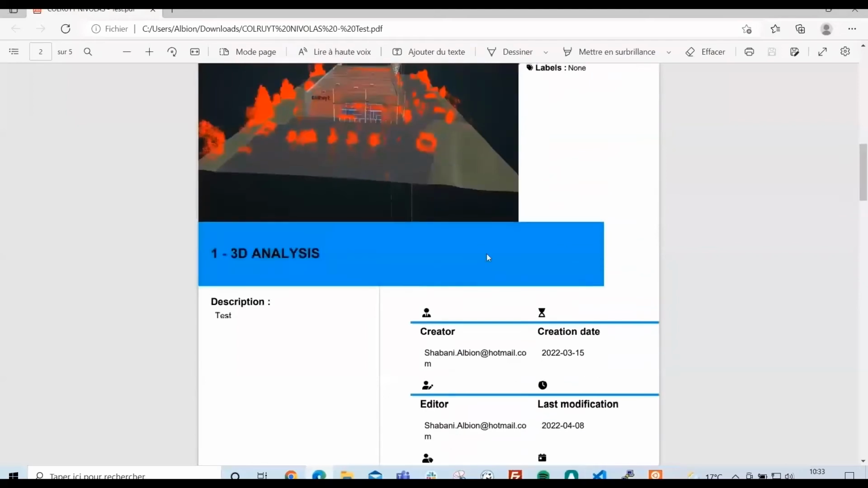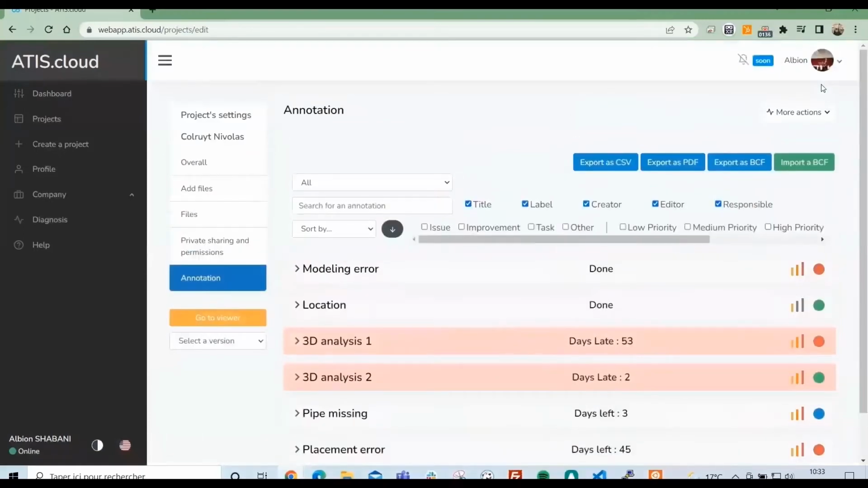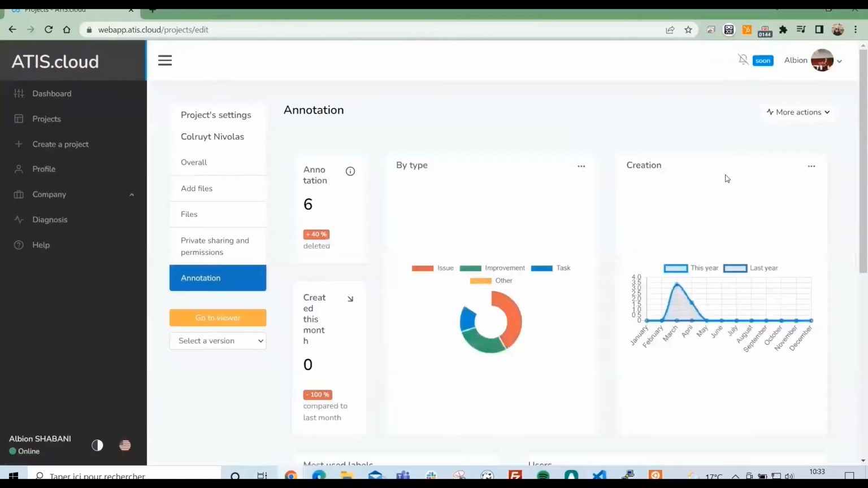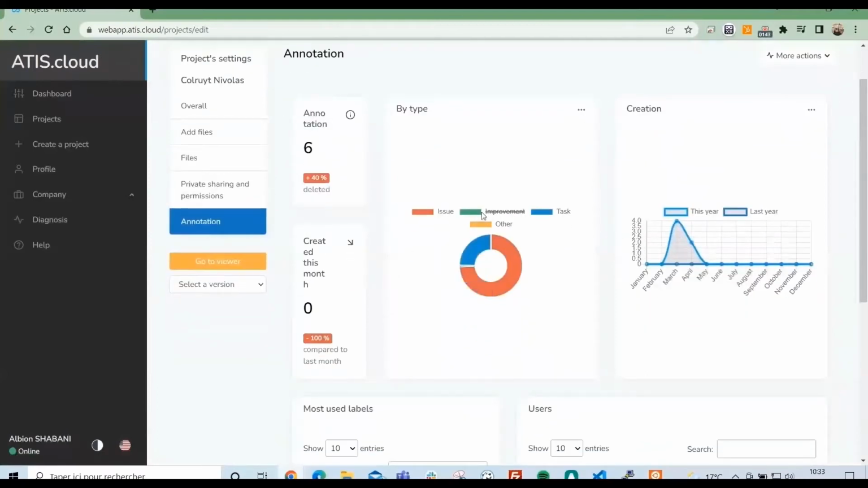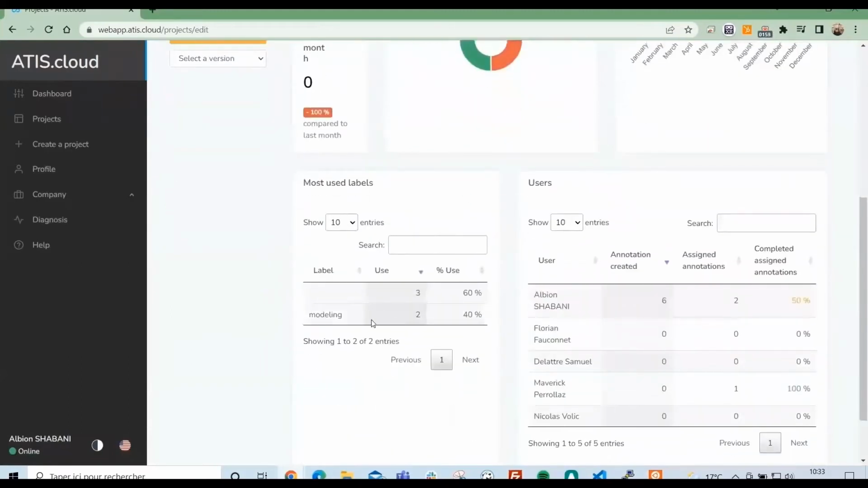So you have a real document automatically generated for your project to easily know and follow the errors and anomalies of your BIM models. We have also created the summary tab, which makes it easier to manage them and see the stats of the project. We can see the number of issues or improvements and when they were created over a timeline of a year. You can also see different stats, for example, for the labels you're using, who has created the most annotations for this project, who has the most assigned annotations, and who has completed the most annotations.